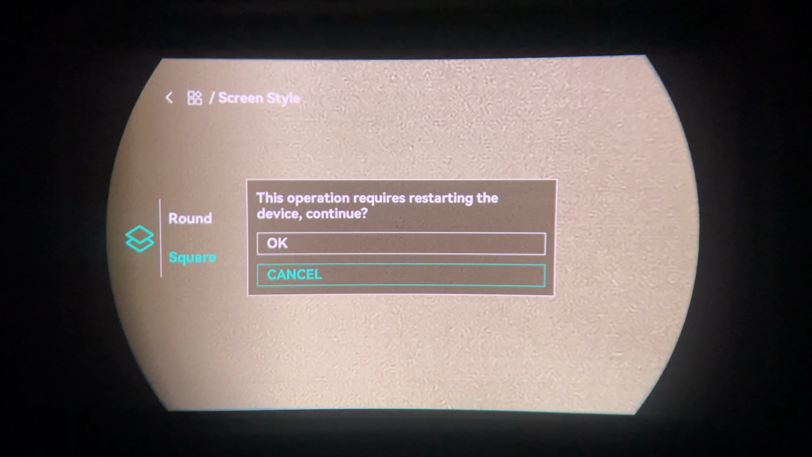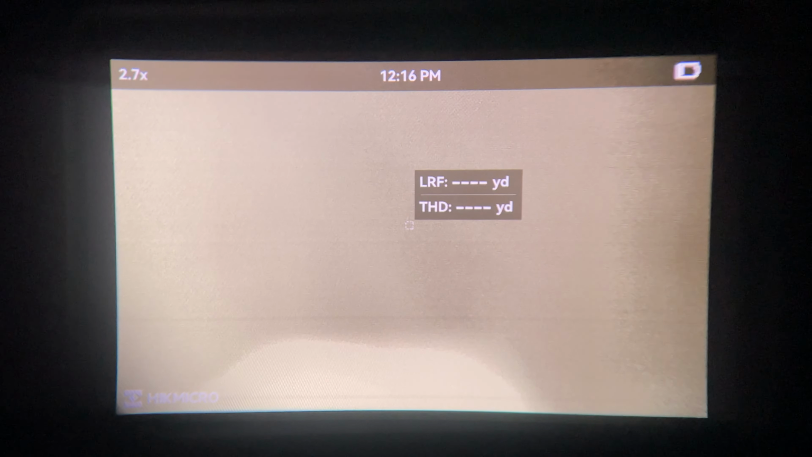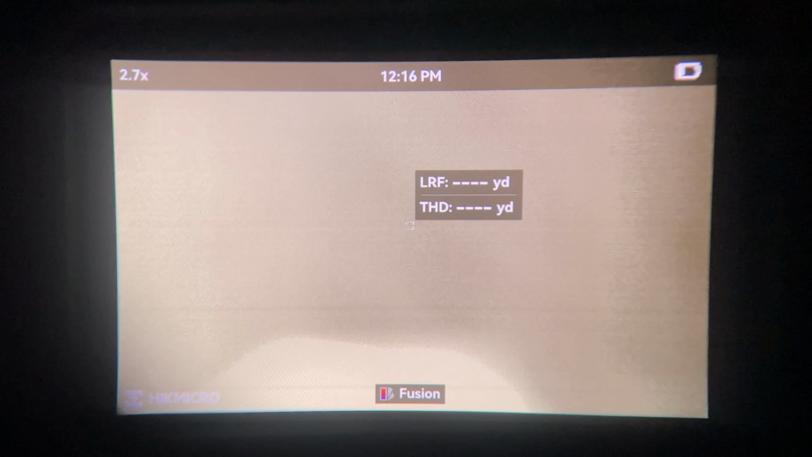Screen style, whether you want it round or you want to go the traditional square option like so. That will restart it, and you see now we have the square screen, which I don't prefer. So we're back into round mode. Here you can set the time and date. And between those two options there. Here you can set up yards or meters, depending on your preference for the rangefinder.